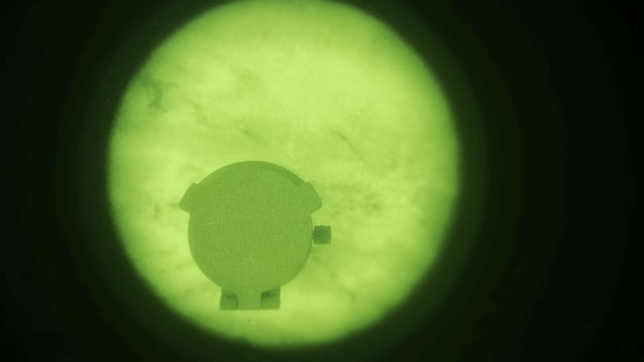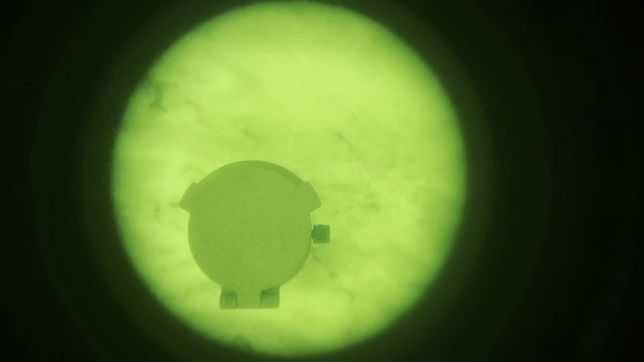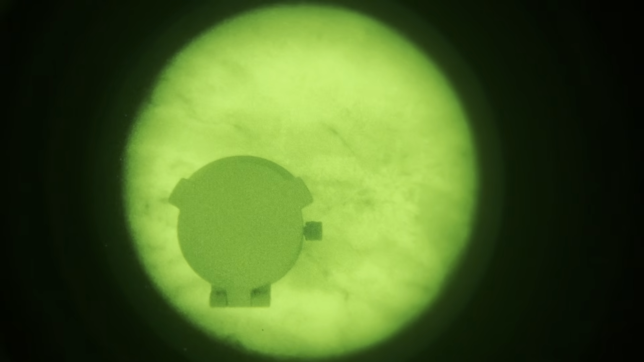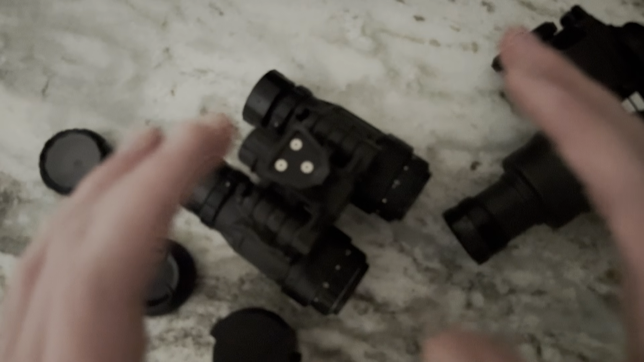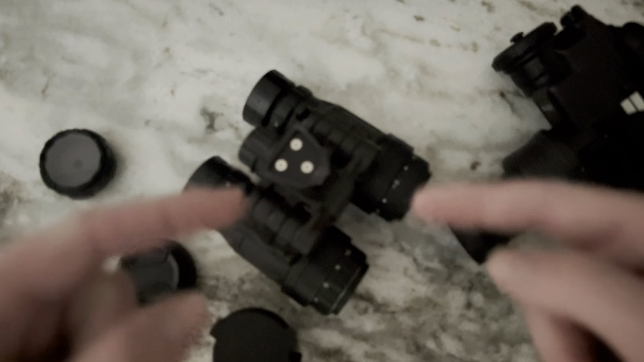The thing with irises is that when I decrease brightness, we have more grain. More grain for less brightness. With this, when I decrease brightness, we get a cleaner image. So they do opposite things. In my opinion, that's the beautiful thing about manual gain: you're able to get absolutely gorgeous, super crisp, clean images, because your eyes will adjust.